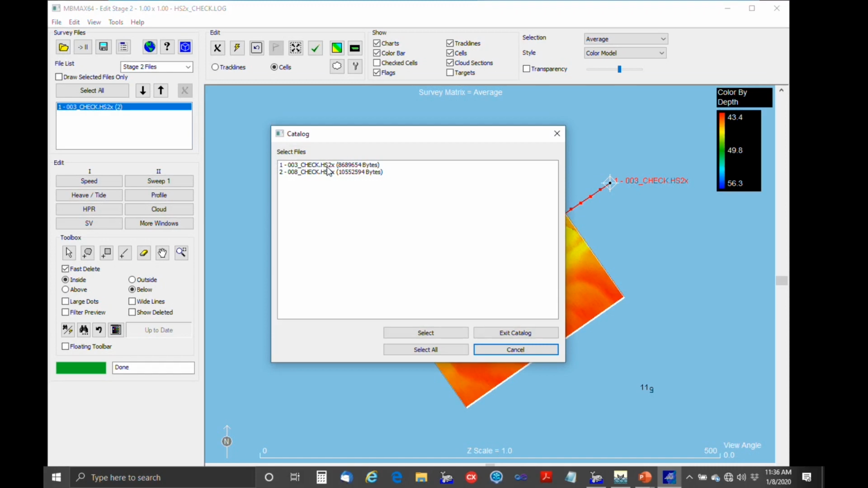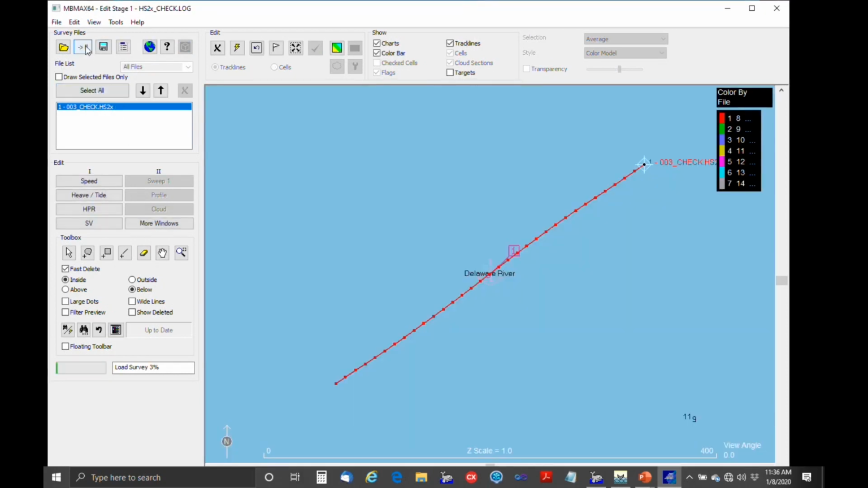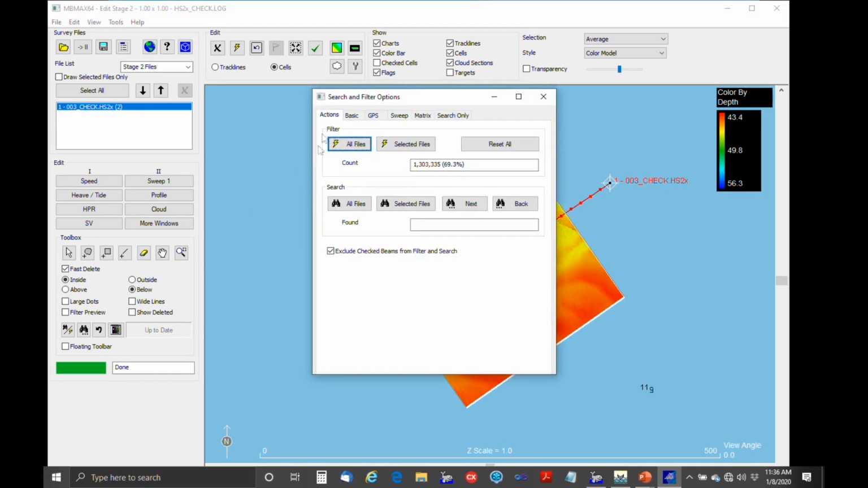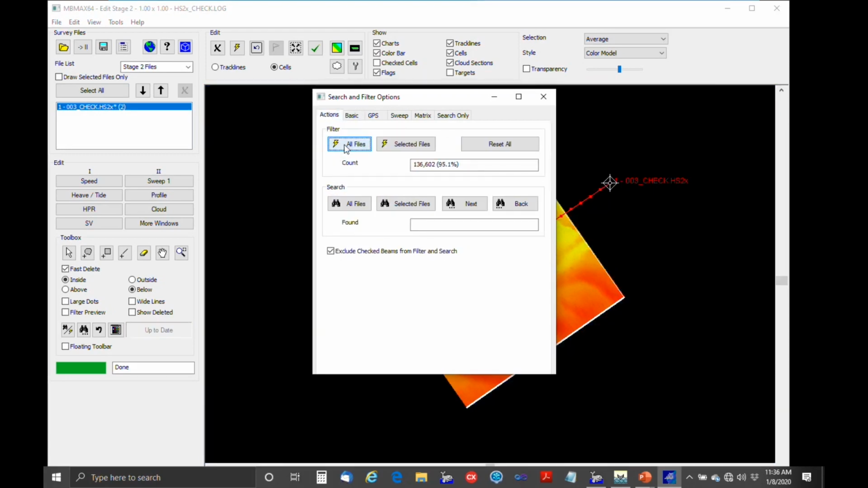Let's see, I'm going to open this checkline. Under the filters, what I'm trying to do is make this look somewhat like a single beam file. So it's beam angle limits, plus or minus 1 degree. Filter.